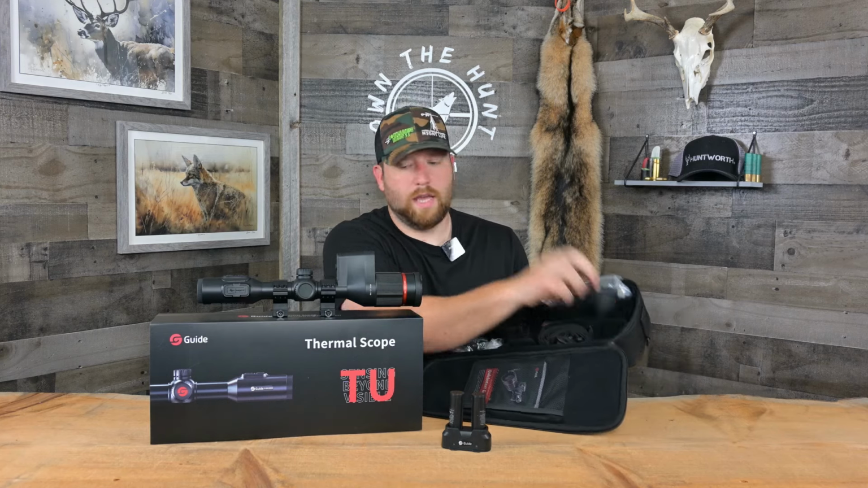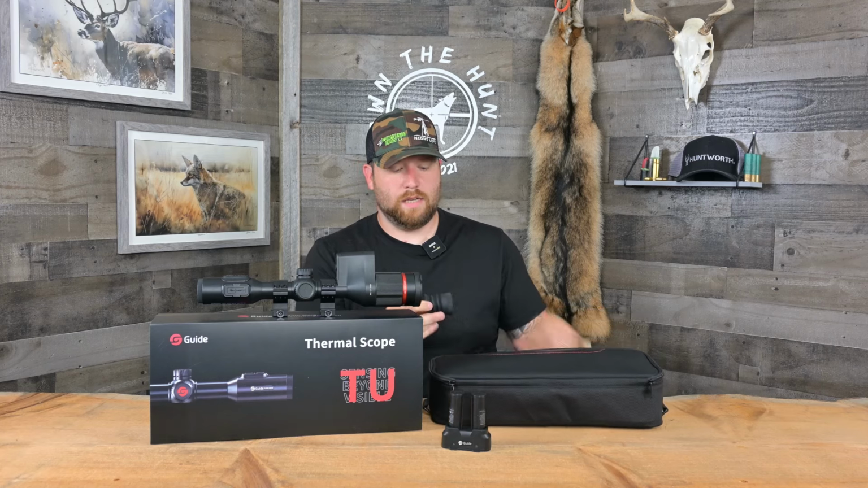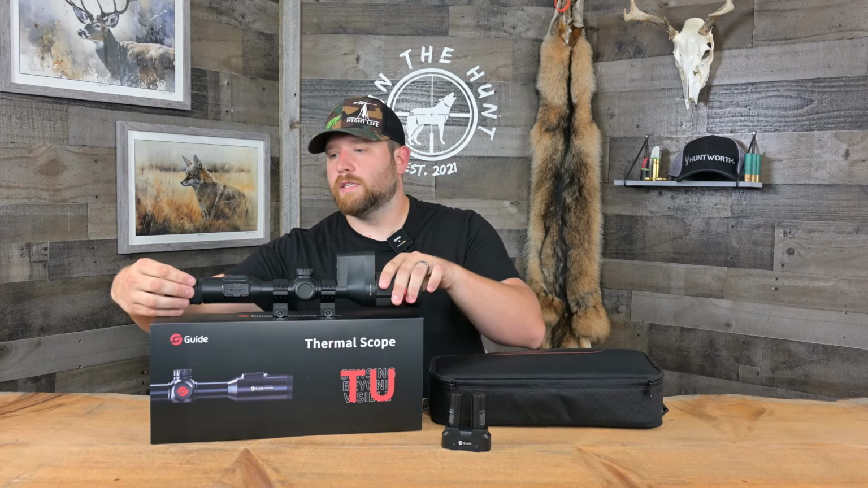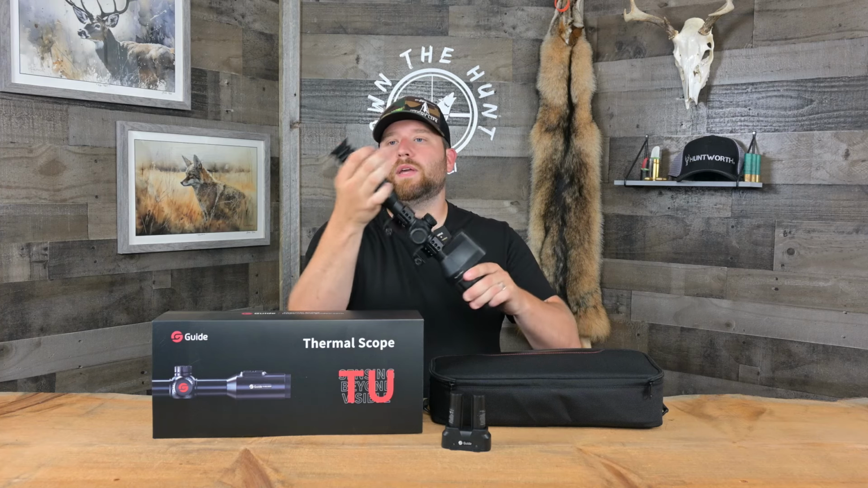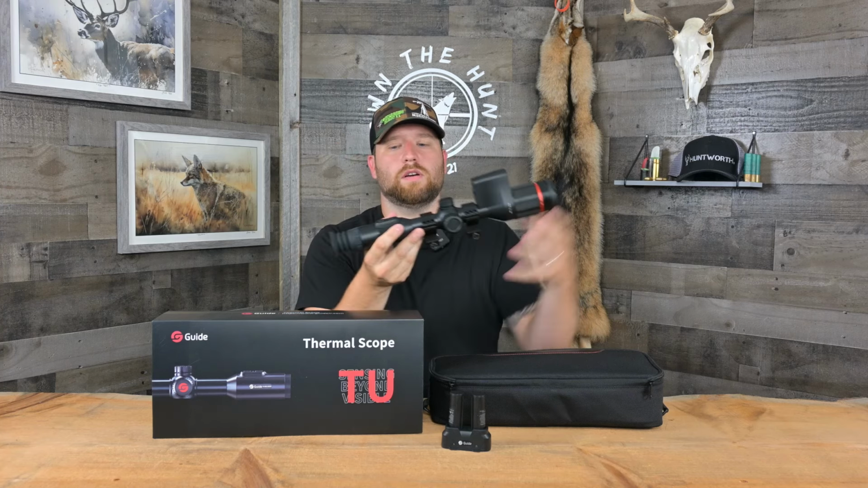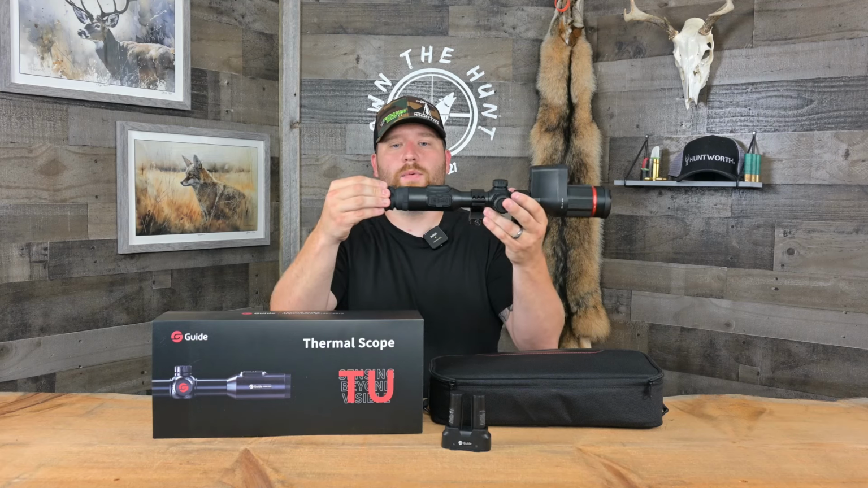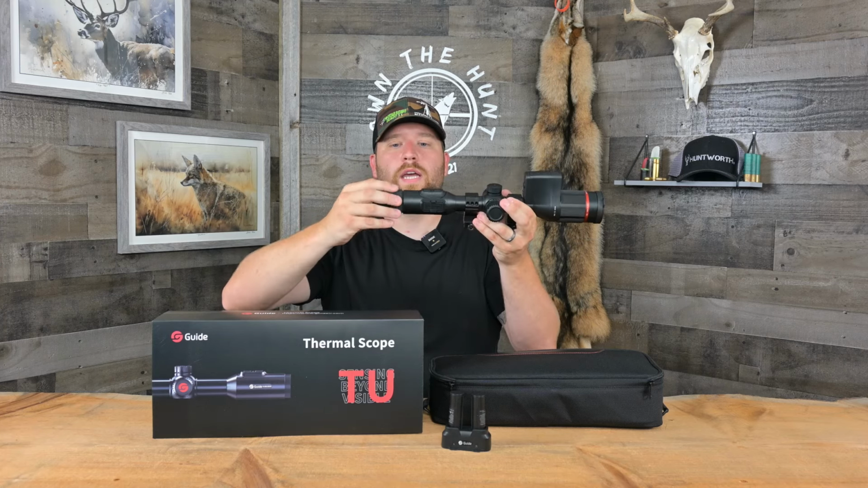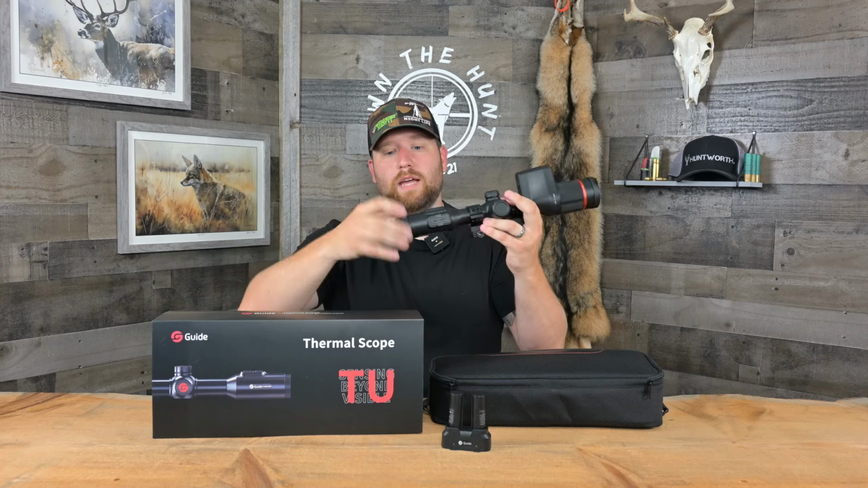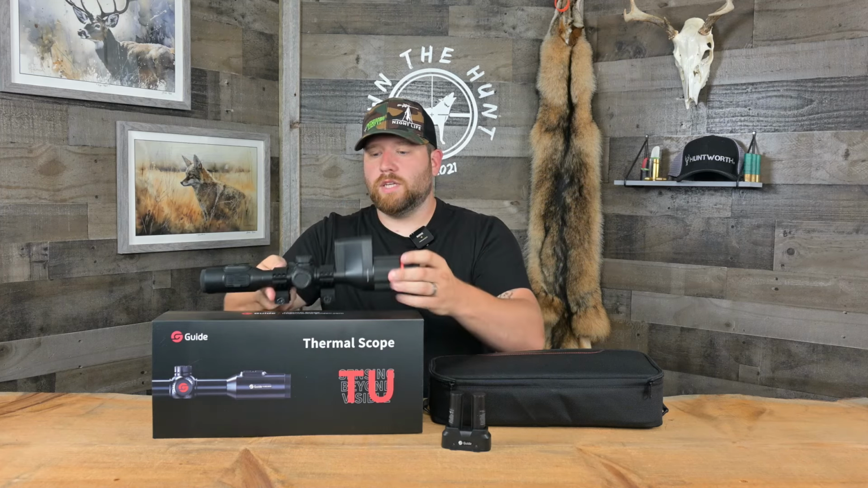Also comes with a detachable eye cup. I'm not a big fan of these eye cups, you guys. If you follow the channel, you know that. But this eye cup goes on over and just kind of friction fits. It doesn't appear to be magnetic at all, kind of like Pulsar's is. It looks like it just kind of friction fits, but it's on there nice and solid. I would not at all be concerned that it's coming off, and it helps you get a nice purchase on that rear diopter focus ring. So no issues with that, no issues at all with this eye cup. It's on there nice and tight, so nicely done, Guide.